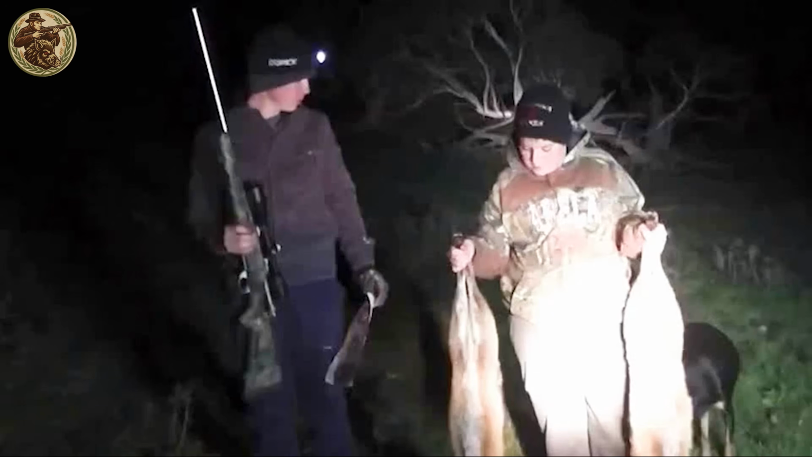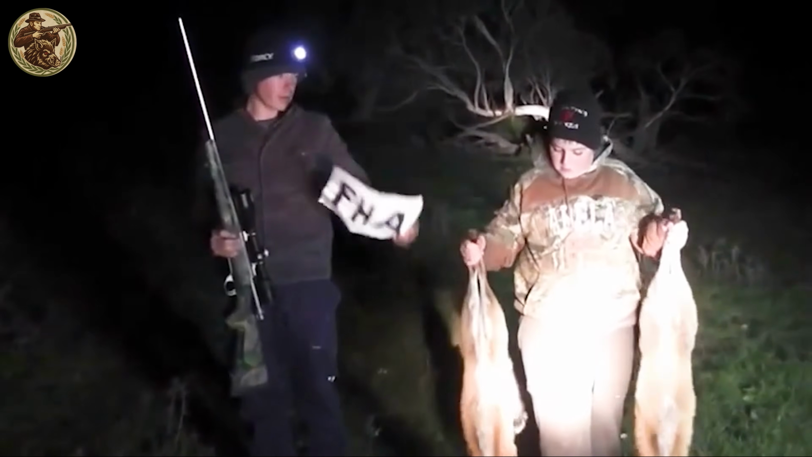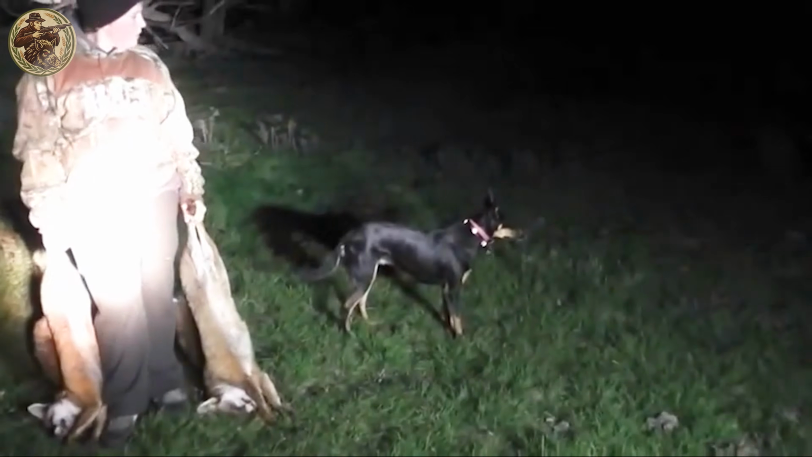Once the hunt ends, the foxes are gathered and counted, providing vital data for wildlife management. This process not only helps control the growing population, but also guides future strategies to restore ecological balance.